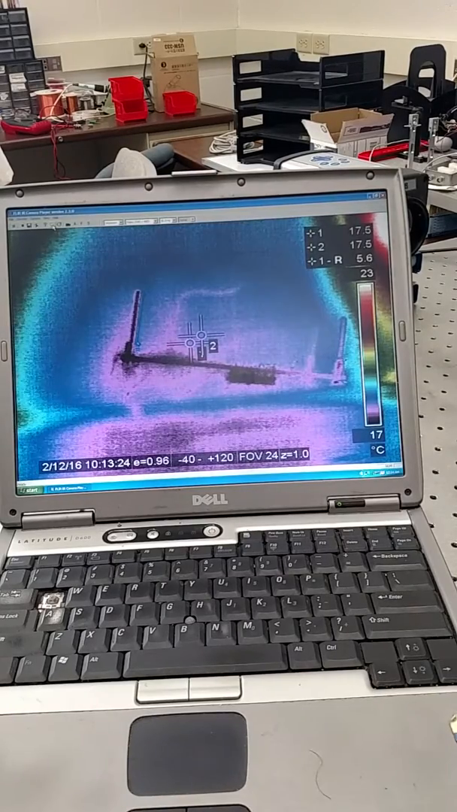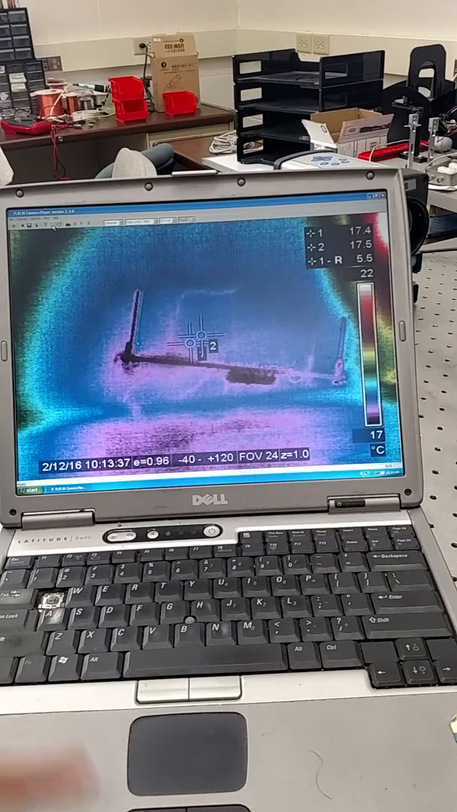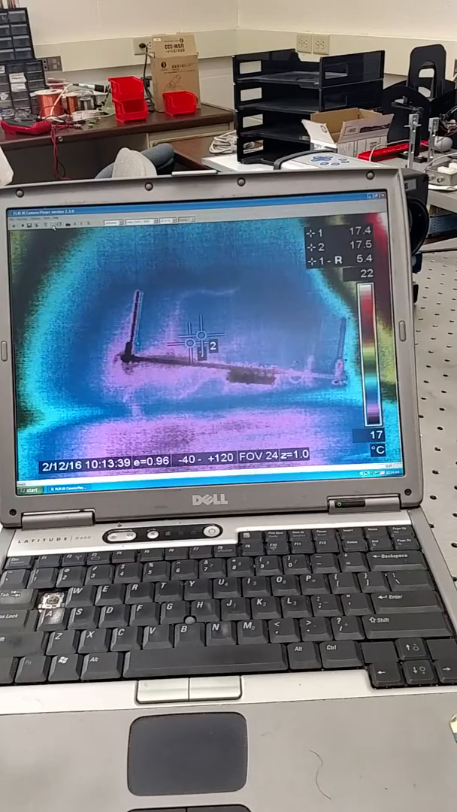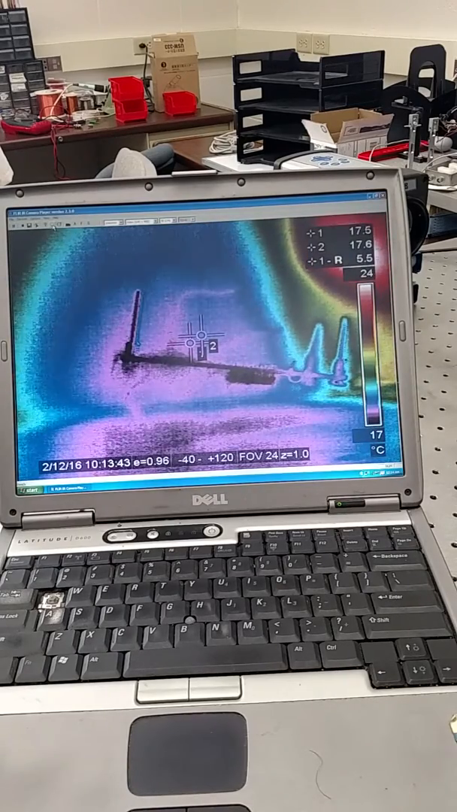One of the easiest ways to focus is either that you heat up your sample and then you try to adjust your thermal camera, or you can maybe use something very shiny, because things that are shiny are really easy to detect. So right now the temperature that we're measuring is not the actual temperature of the material. We have to put that emissivity value in.